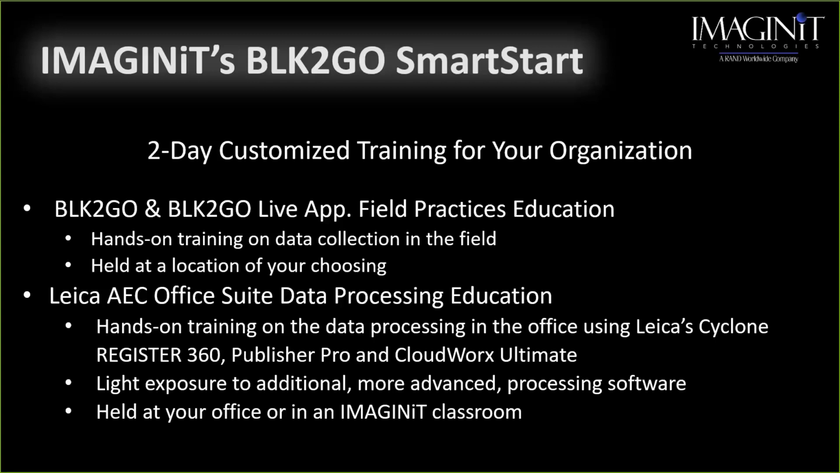When you do purchase the BLK2GO hardware, you will also be purchasing the Leica software. And so day 2 of our customized training will be us holding your hand, going through step by step on all the software, how to do different things with the software, how to get it out to the final consumable.